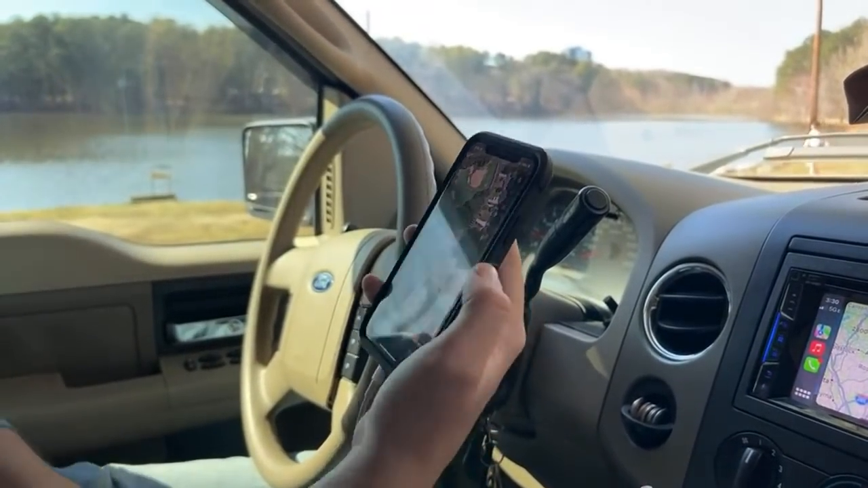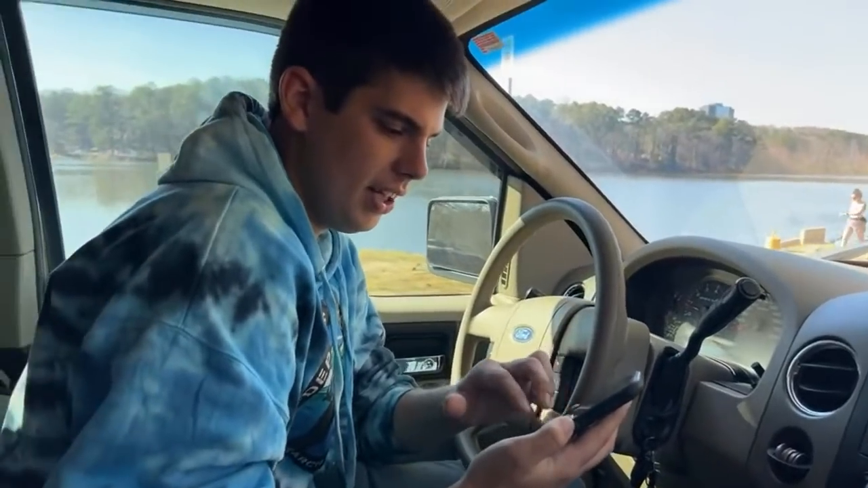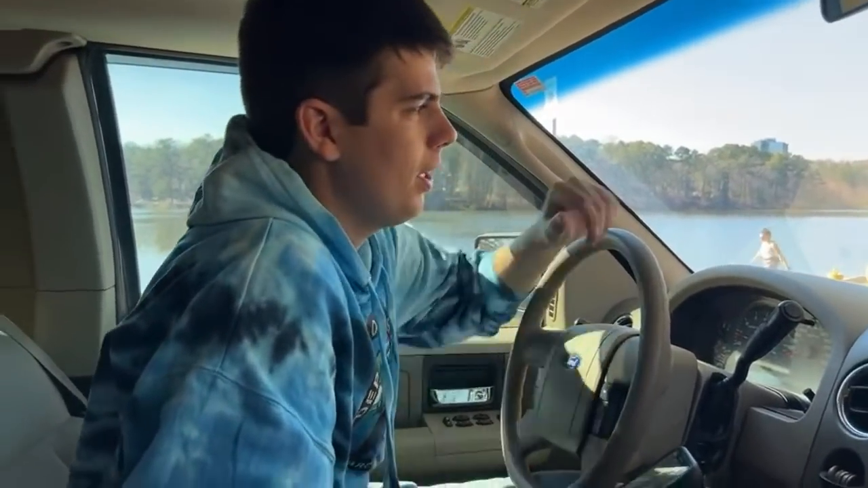So we have the boat set up. We've got everything set up in our boat with the sonar and everything like that. We're gonna get in the water.